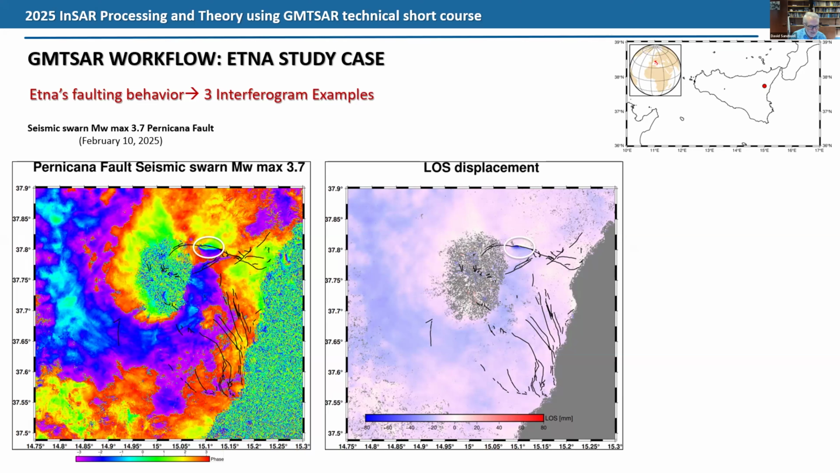Sure, great. Yeah, great. And our next speaker is Renan Ferreira, and the talk is Shallow Earthquake in Roraima, Brazil.